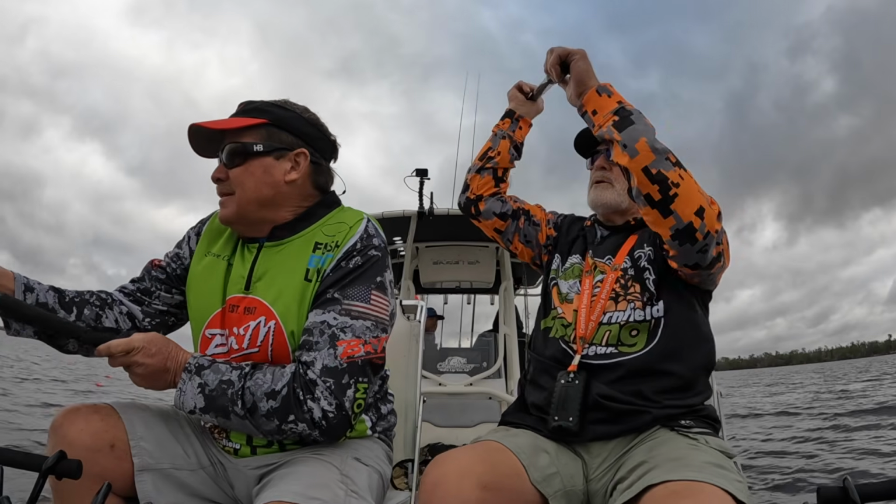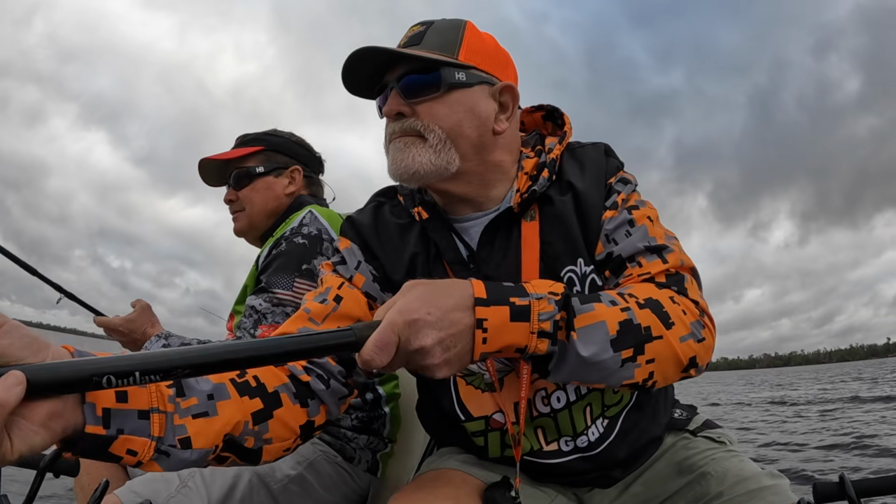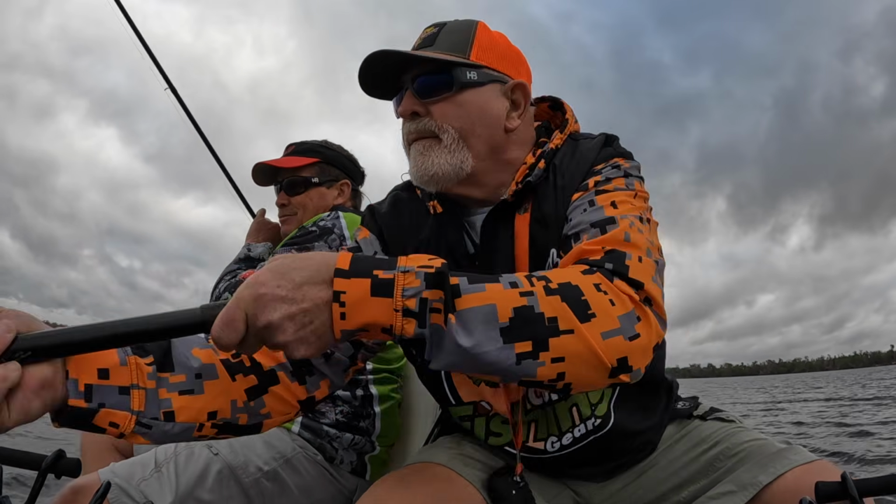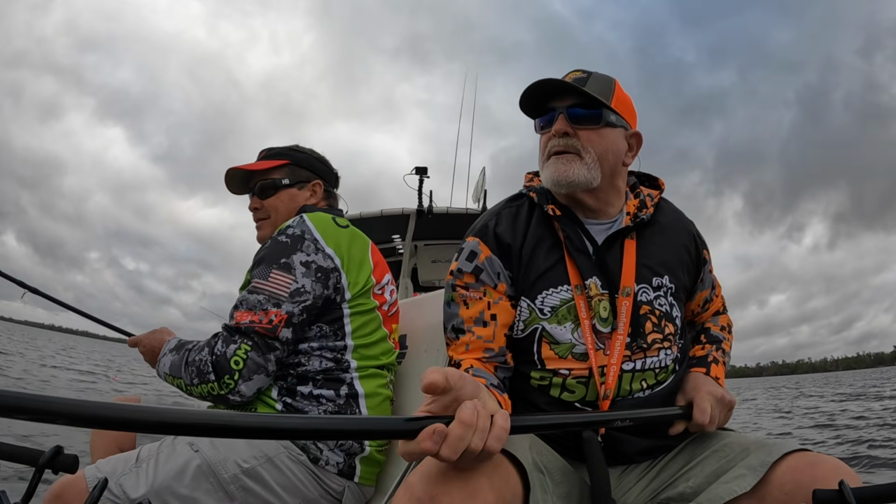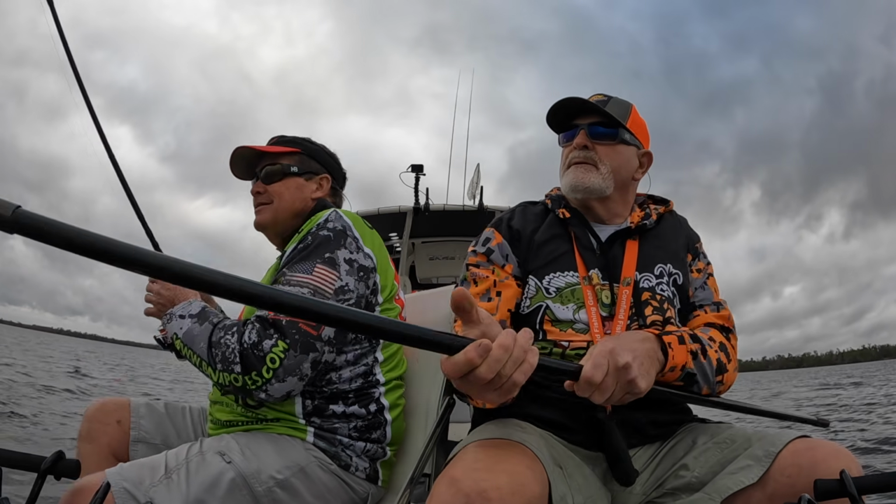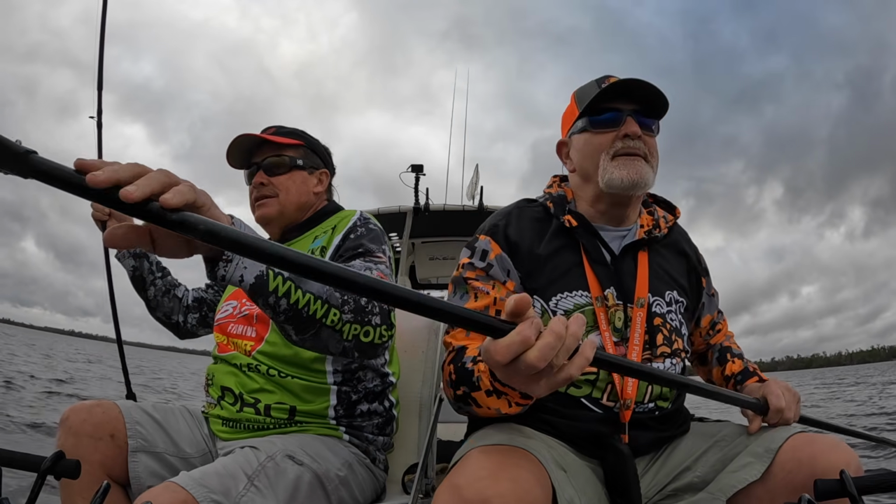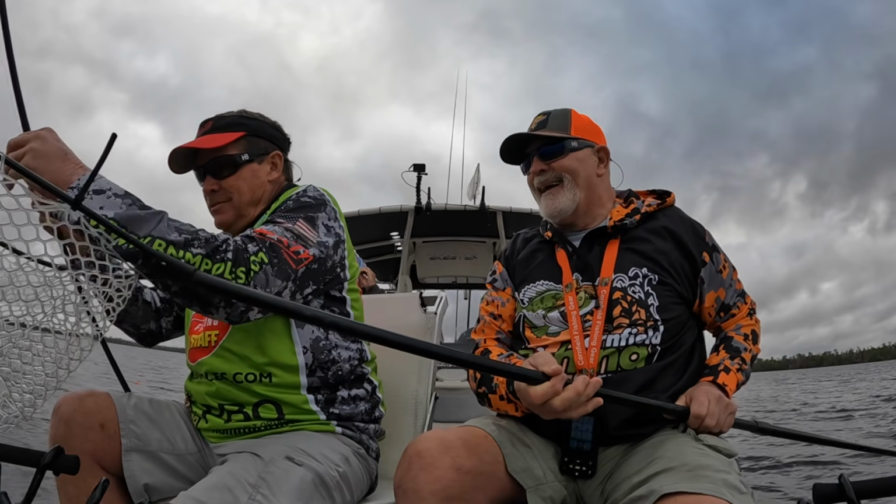Fish on! Fish on! That's a good one, that's a pig right there, boy. That's a piggy. We don't catch nothing but big ones up here.